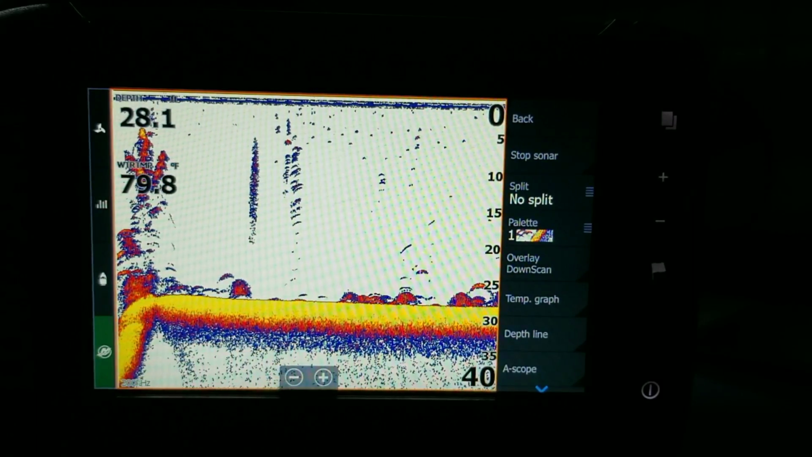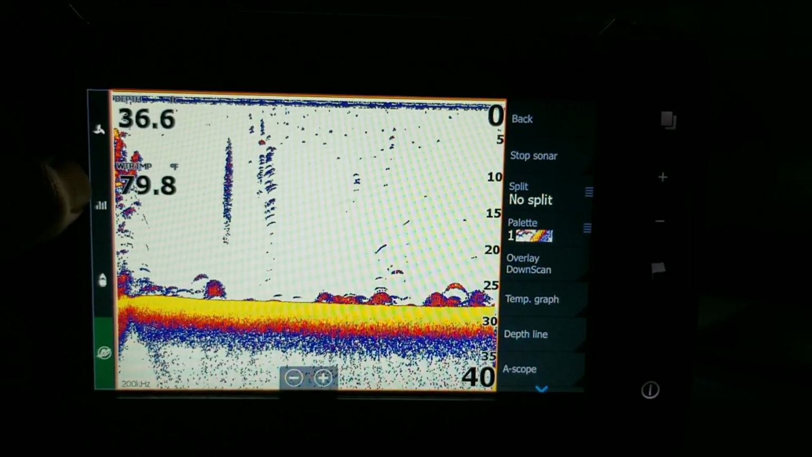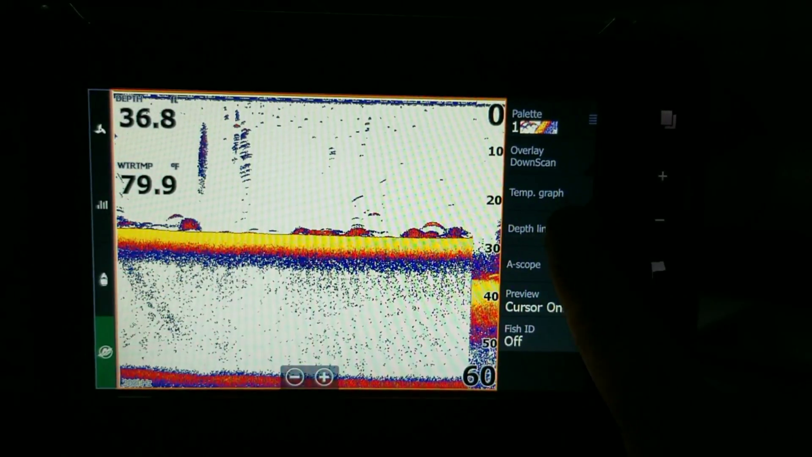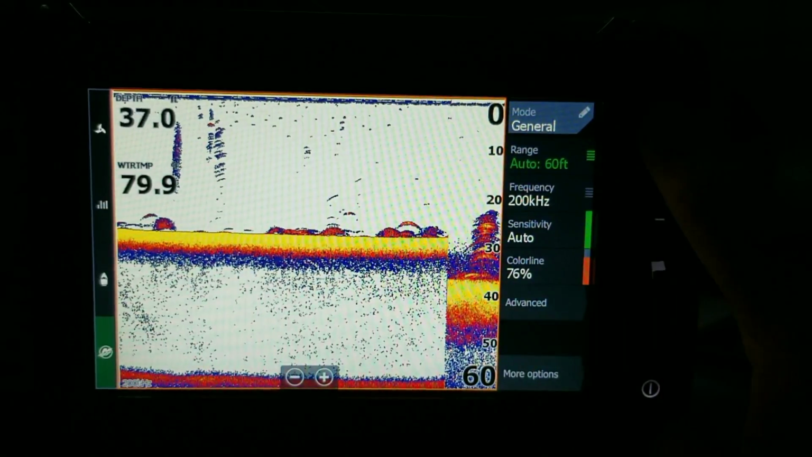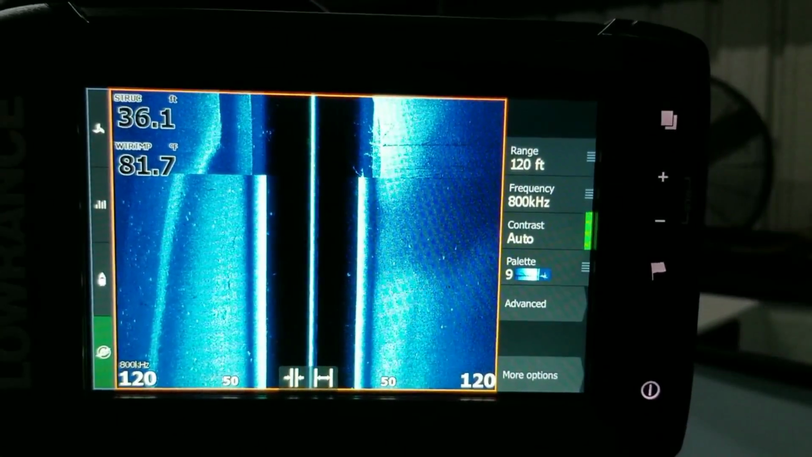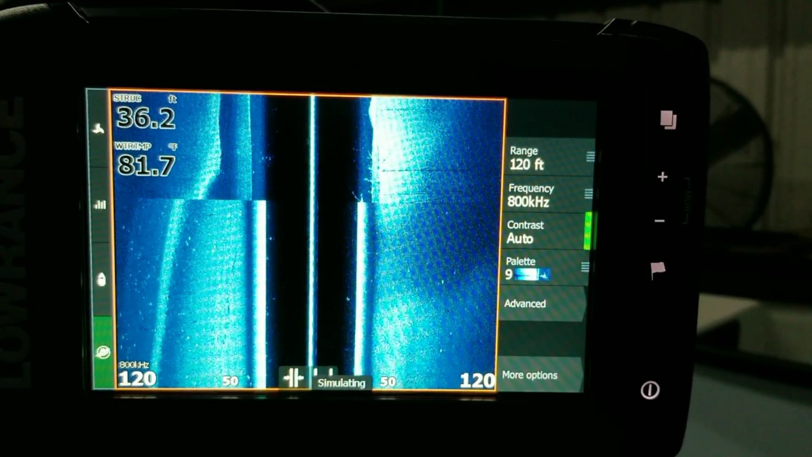All right. So right up here on the right, you've got your depth, you got your water temp. We'll take the fish ID off. So that's your basics of that sonar. Now, moving on back. Take a look at side imaging. Side imaging is a really, really cool thing, but let's actually look at how to actually read side imaging, which I think is important.